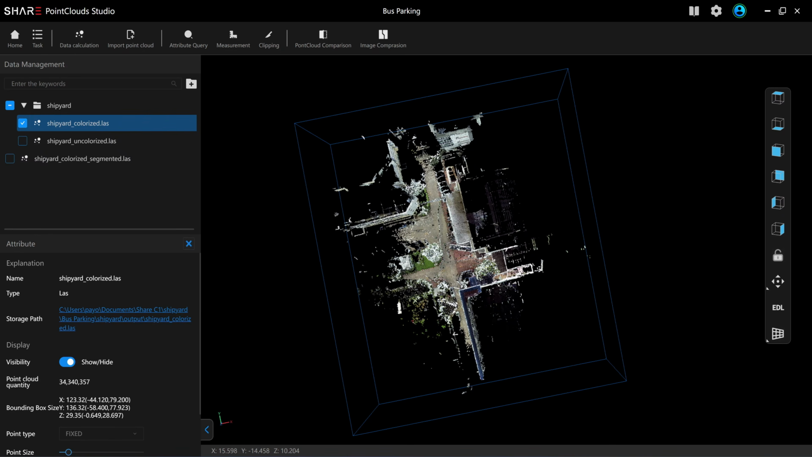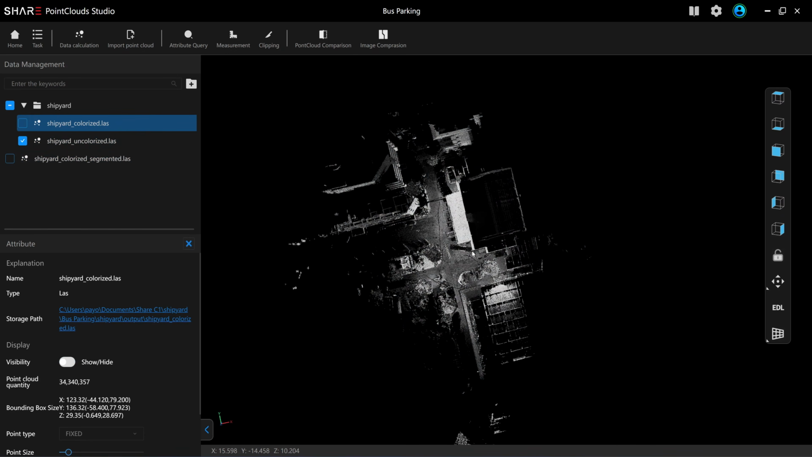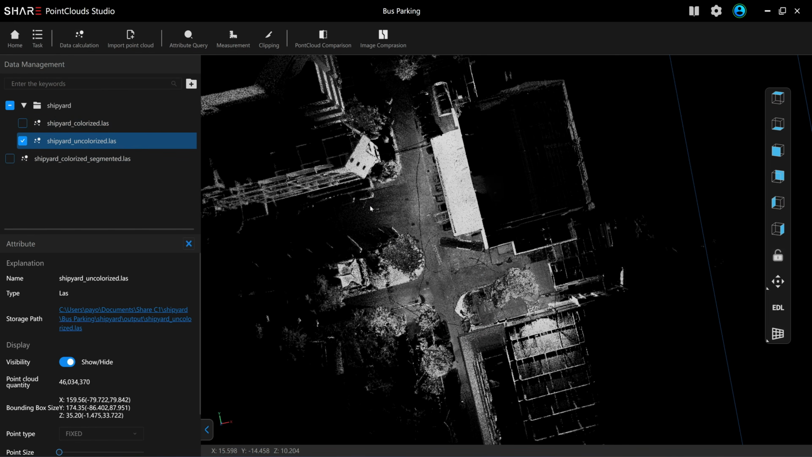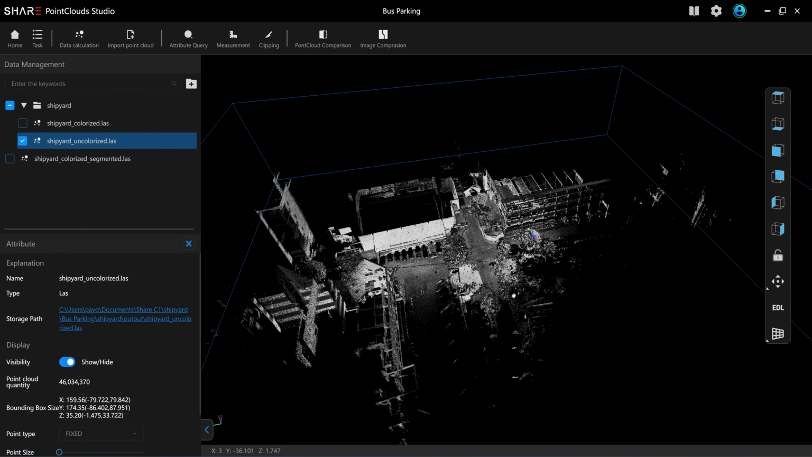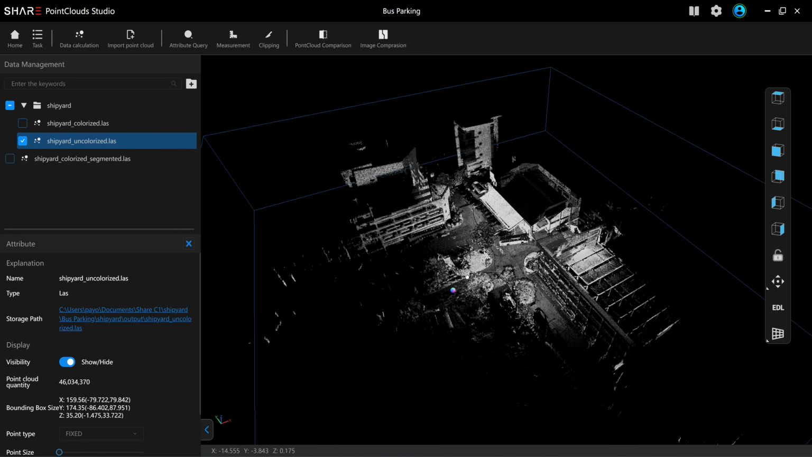Okay, this will be the result for the color point cloud. We have 34 million points, and for the non-color one we have 46 million points, which is about 25% more. Let's analyze the difference between the color and non-color.